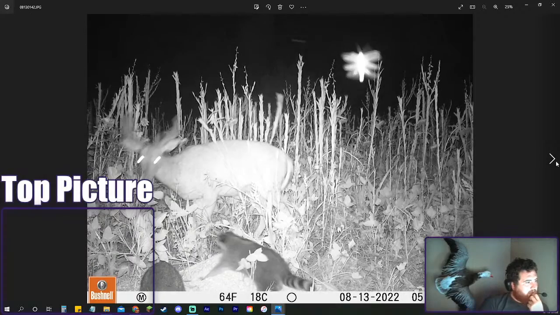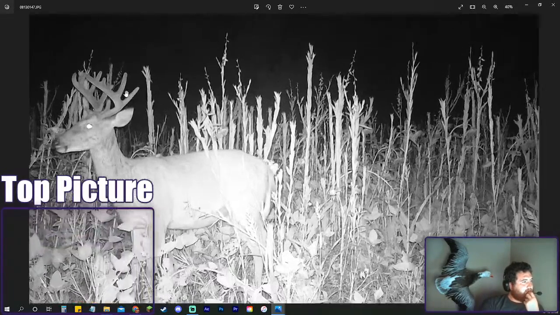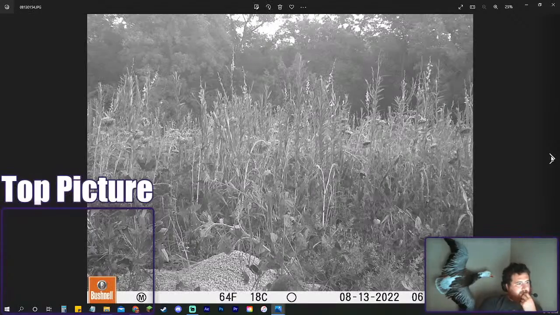Another buck there. Looks like a younger one. Yep, a little 10-pointer. Cool. Okay.